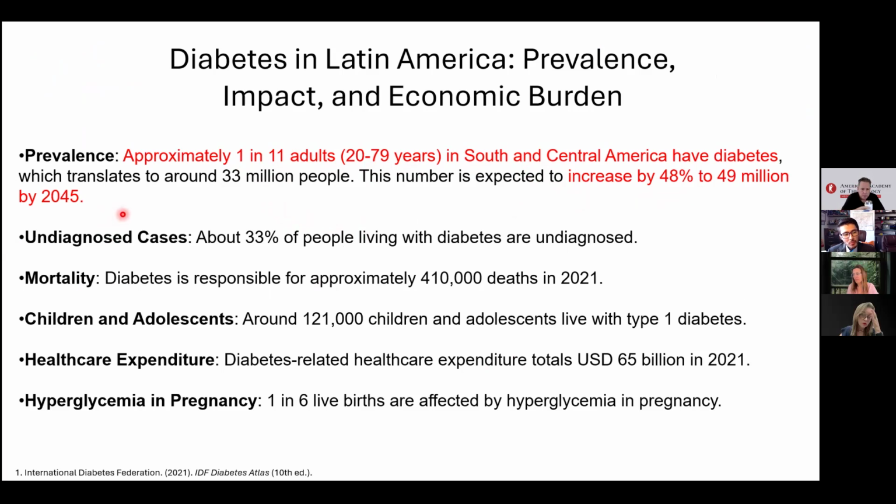Another burden is undiagnosed cases, around 1/3 of the people living with it. It means there is still a universe of the population that we don't know has some kind of diabetes. This is also a very big problem because they cannot access care or are not aware of several complications. Regarding mortality, this is responsible for about